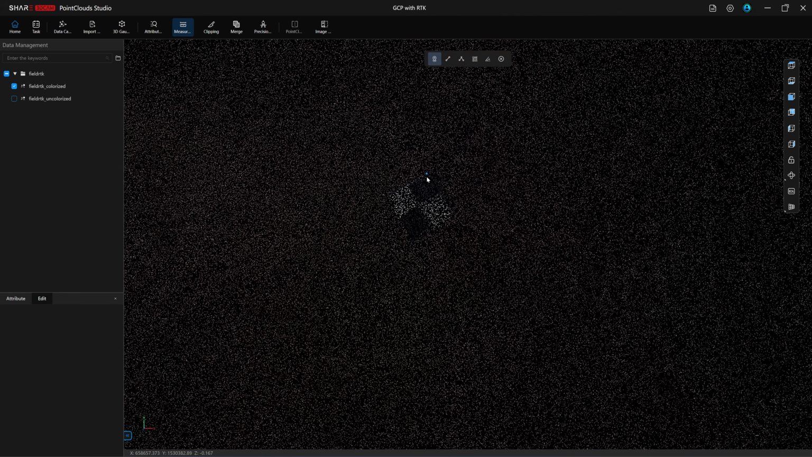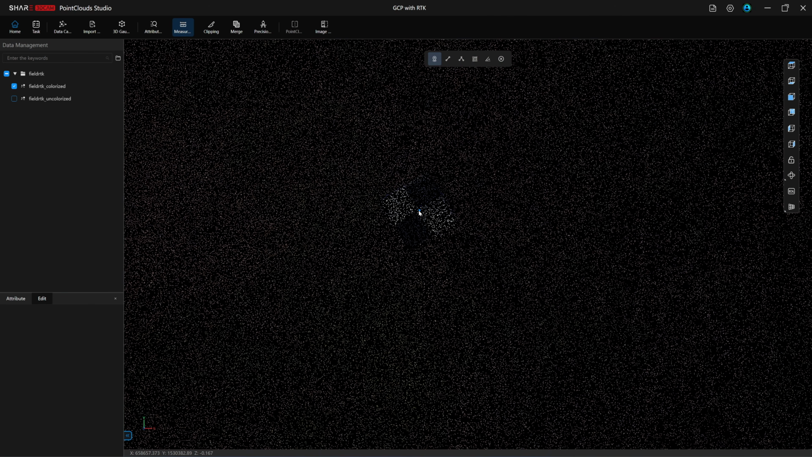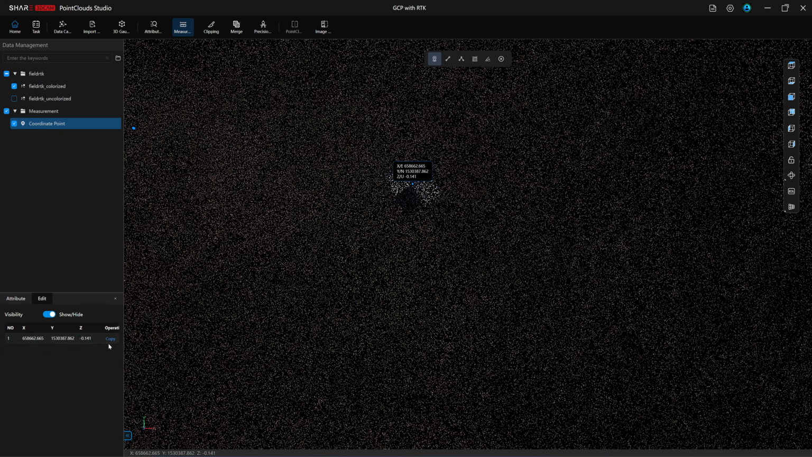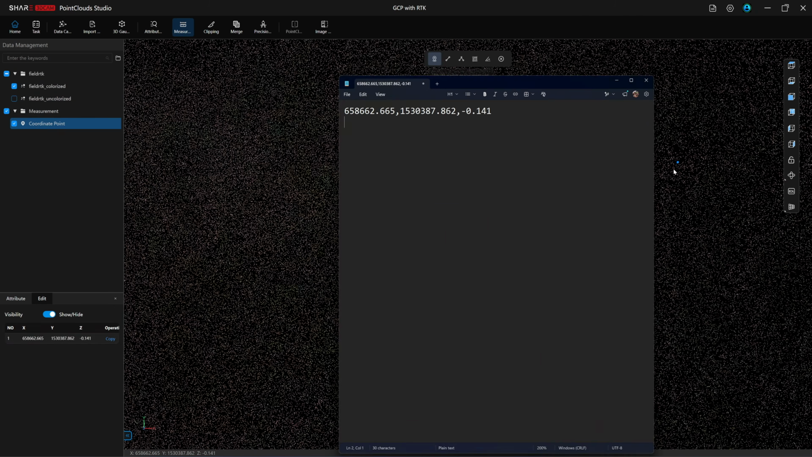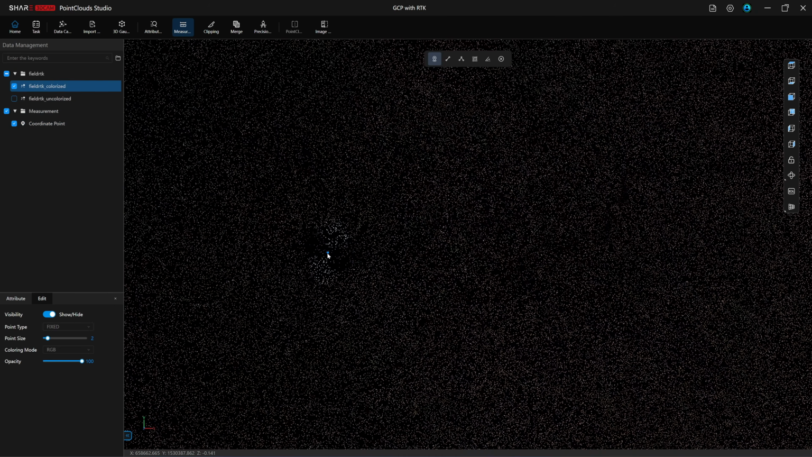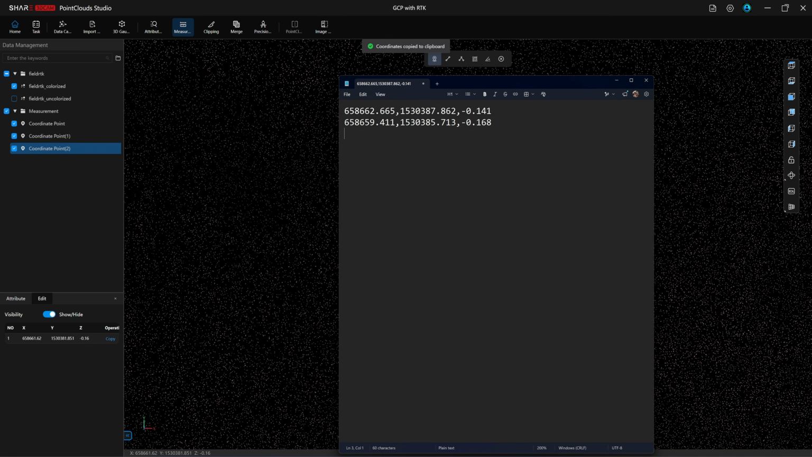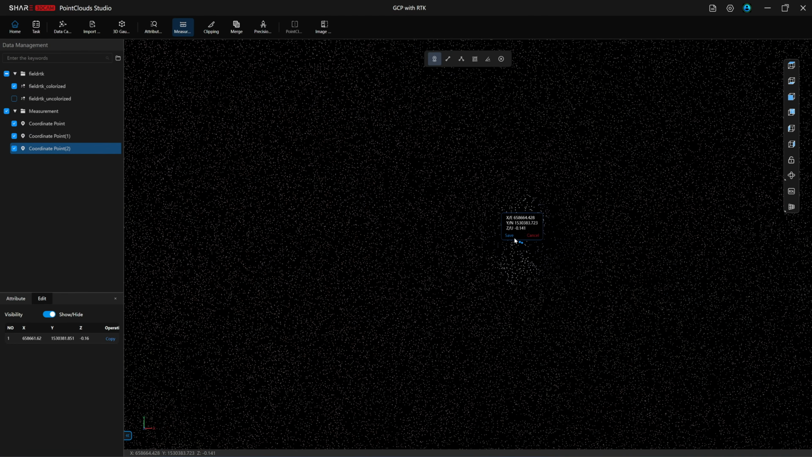Now that the fixed scan is ready, I will extract the coordinates. First, I will zoom into the checkerboard marker, open the measurement tab, and click directly on the center of the board. Click Save, then copy the coordinates and paste them into a notepad. I will repeat the same process for the rest of the boards. If you are not using RTK, the coordinates will be output as simple XYZ values.